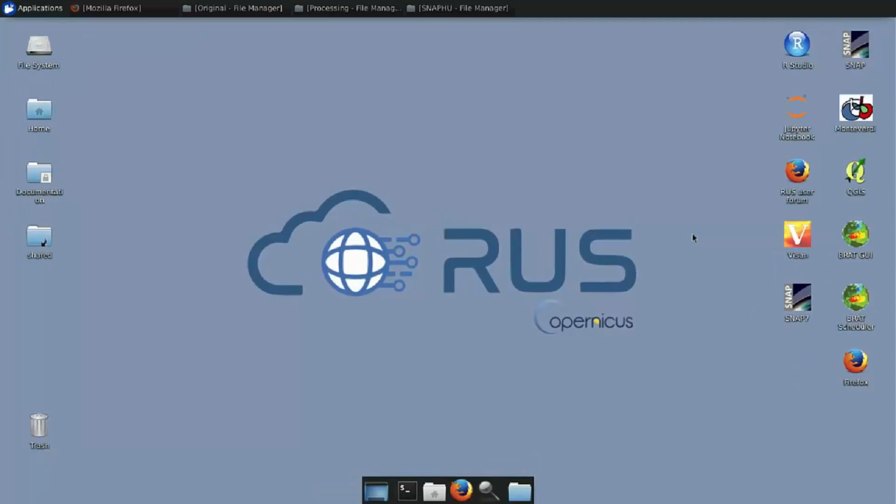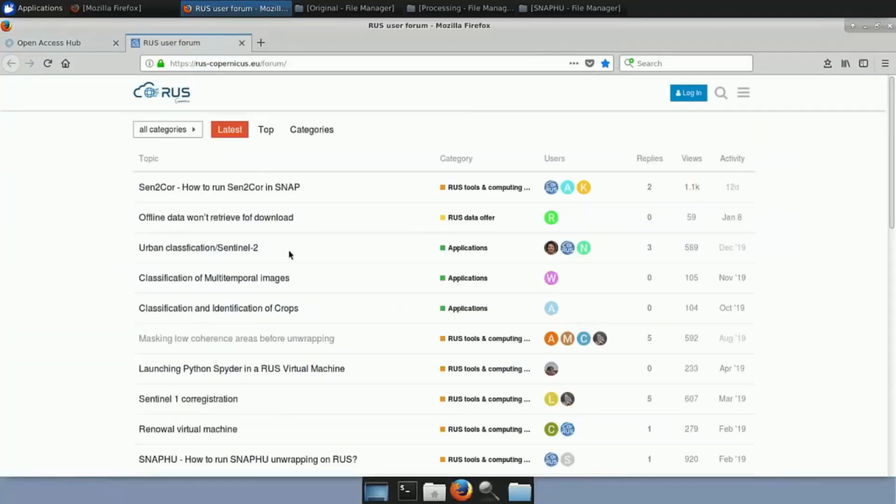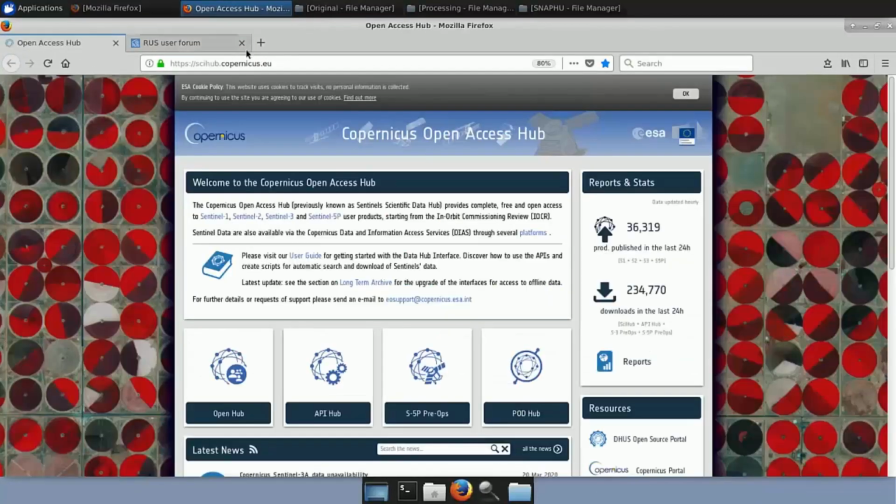Okay, so the first thing we need to do before we start the exercise is to download our data. So once you click here on the Firefox, you can see immediately that the Open Access Hub tab is being opened, where you go here in the Open Hub, you click, and you can navigate, you create an account, and you can download the data. Also here you have the RUS user forum. If you have any questions, you can post them here and you will get an answer from someone who can help you. Or if you can help someone else, you can do the same as well.